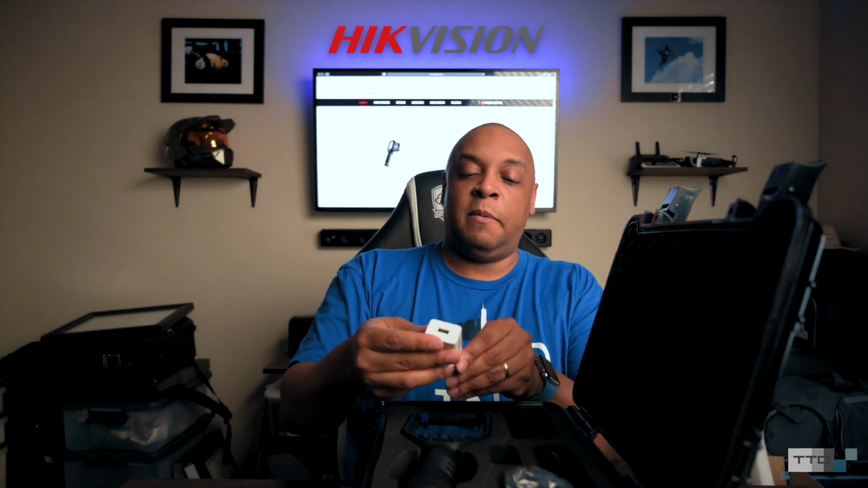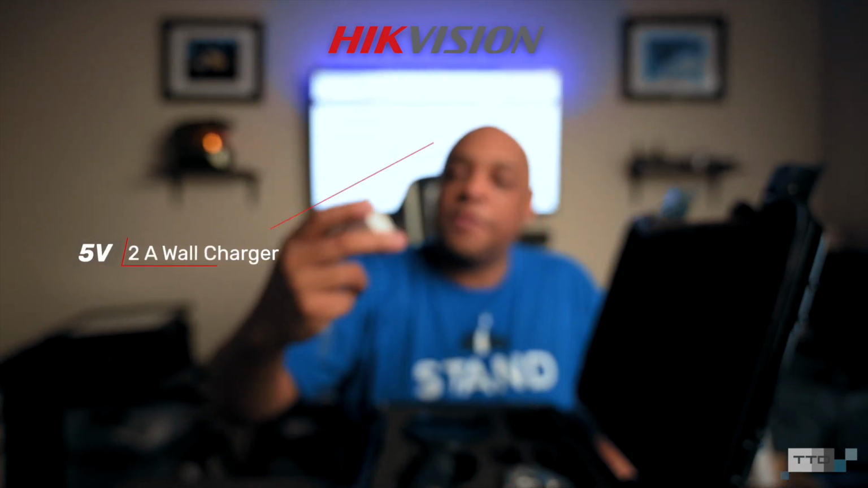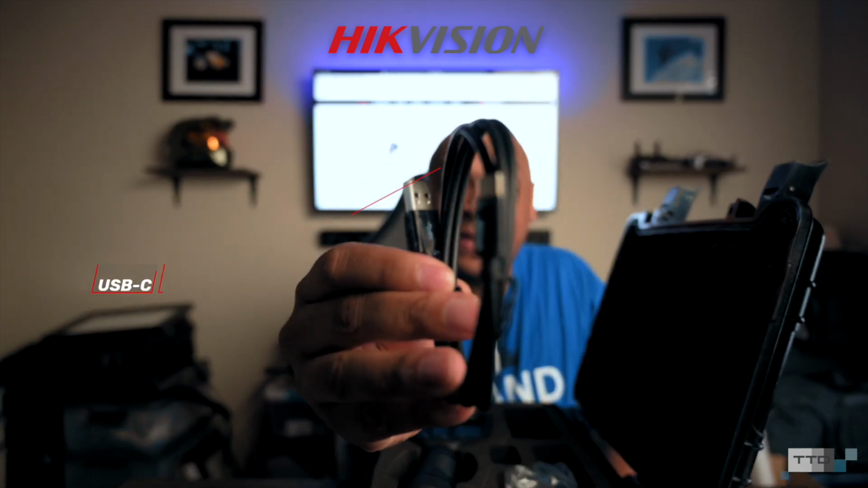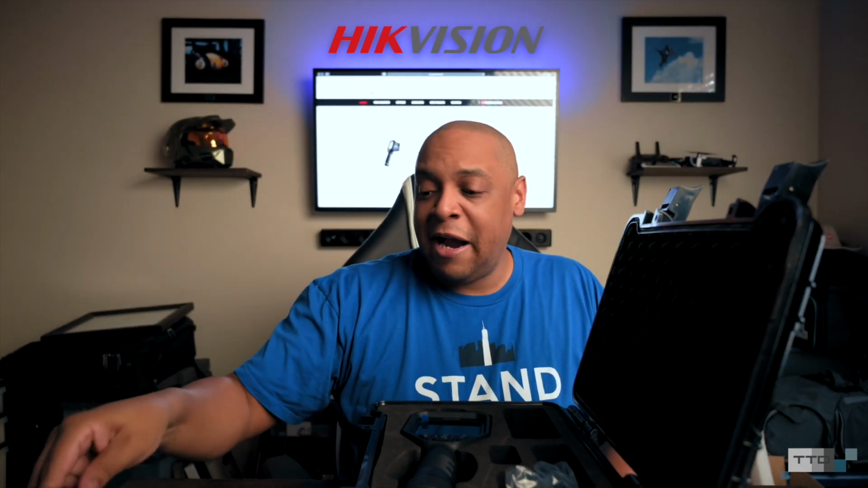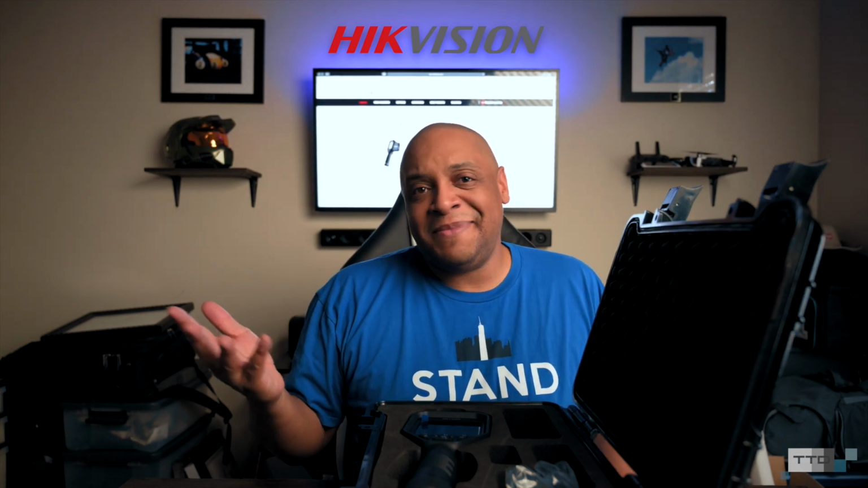Take out the little one. Simple wall charger. And I believe this is probably going to be a... Yep, just a simple 5-volt charger. Don't know if you can read that or not. So if you've got an iPhone laying around, an old iPhone charger, you can keep that as a spare. See, USB-A to USB-C. So we actually have a new age communication cable, which is good. A lot of companies are still using micro USB and some of the old USB mini. It's time to change, people.